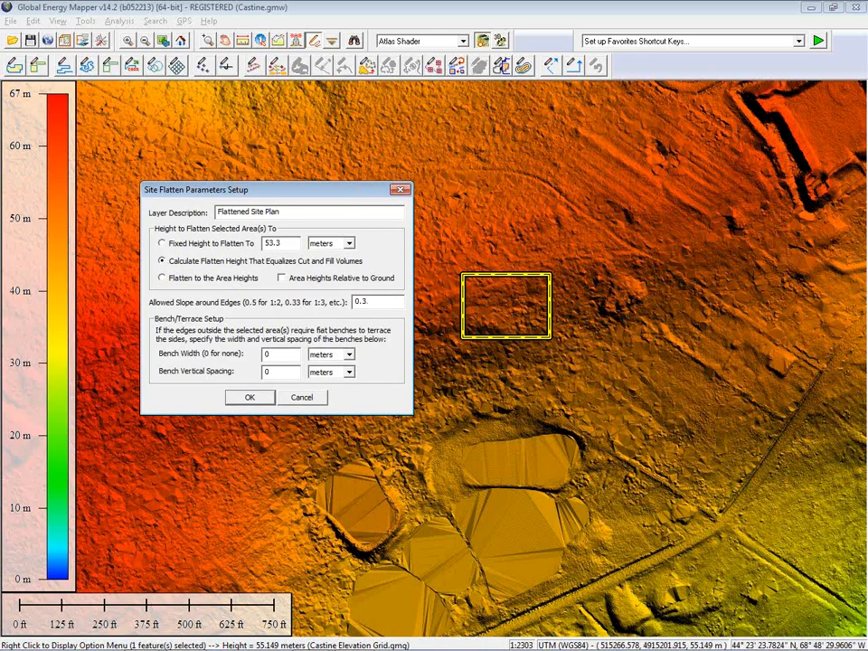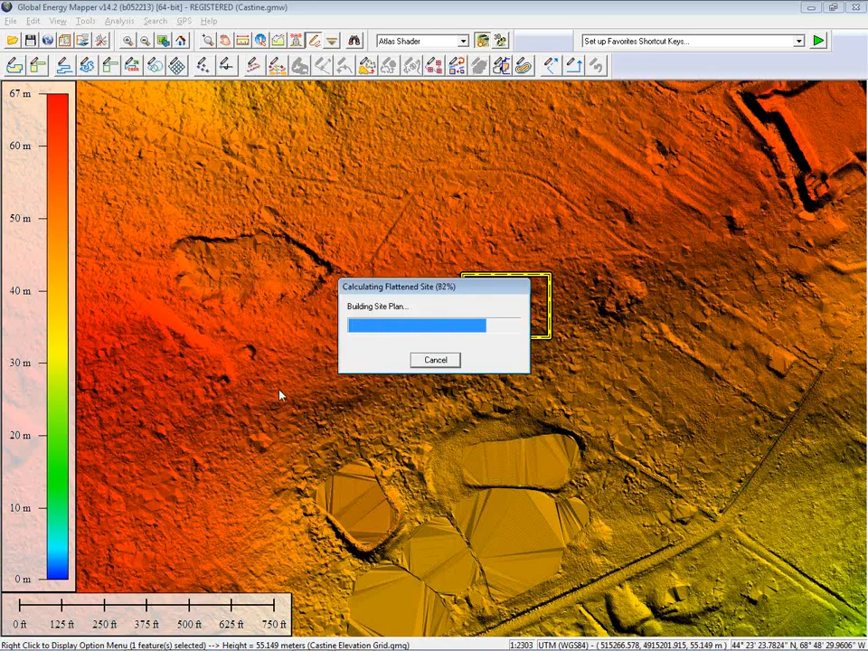Let me bring the slope value down just a little bit. A 0.3 slope is the same as about a 1 in 3 slope. So I'm going to have some slopes outside of the area. In other words, integrating this flattened area into the existing terrain, instead of it being a vertical cutoff, it's going to be a slope cutoff. Again, this is a feature that's unique to Global Energy Mapper. I'm going to click OK.